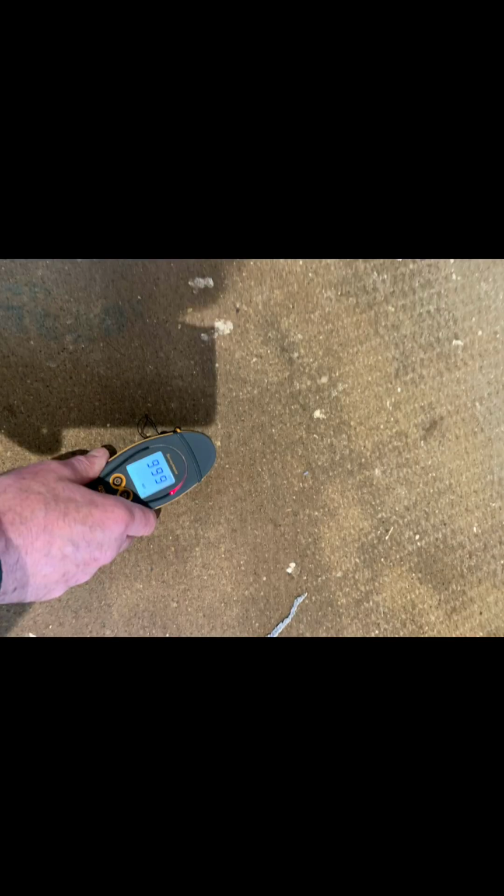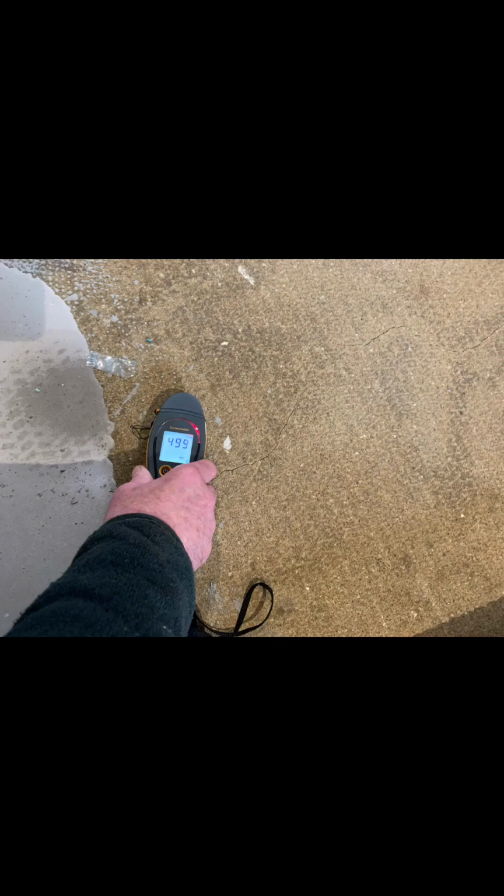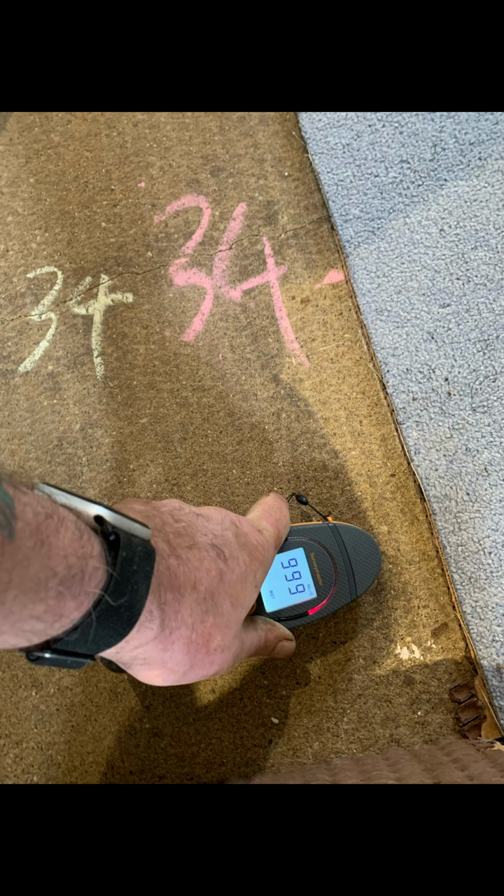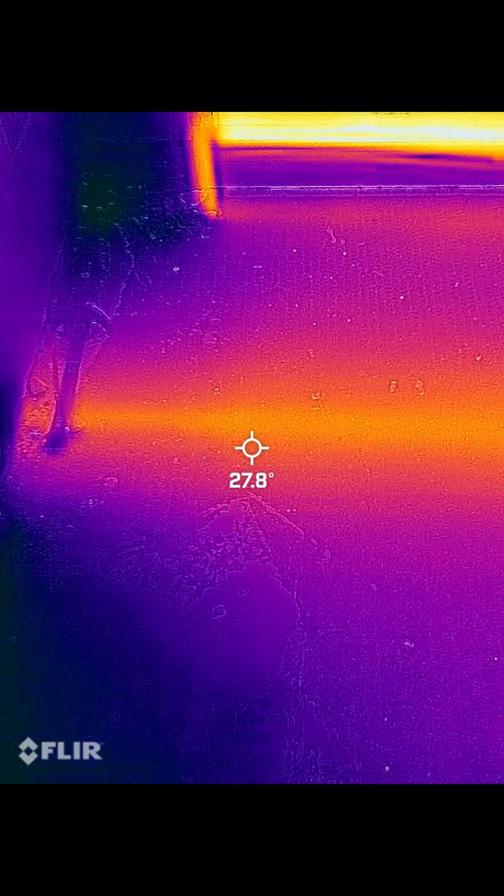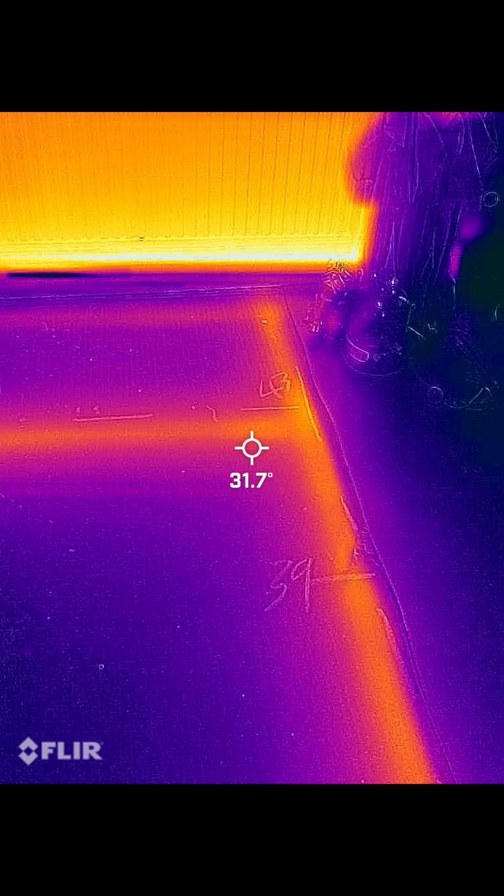I have 100% saturation in places in the living area and into the kitchen. We did a thermal image test to see if that showed up the pipe runs, which it did, which was great. And eventually we found our hottest point on a T-joint.